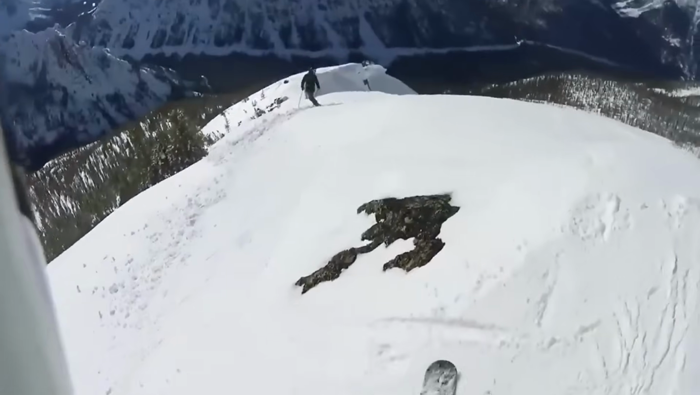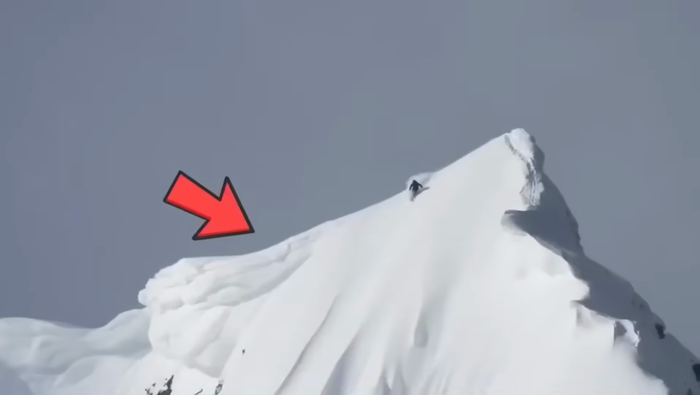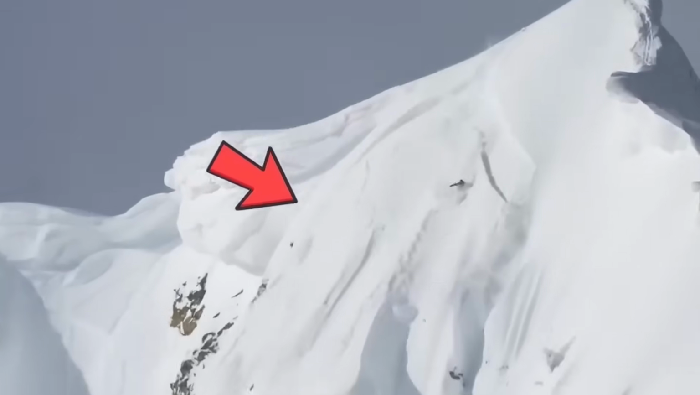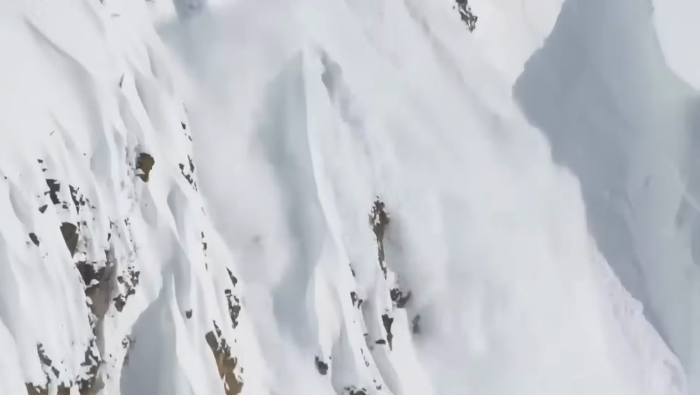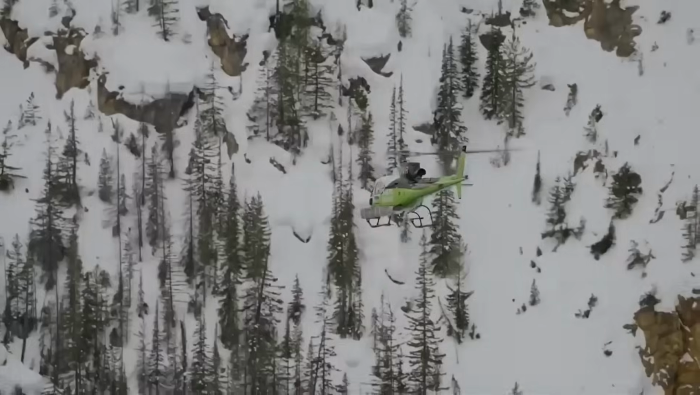It was captured on camera at North Cascades National Park in the U.S. state of Washington, where Nick McNutt was looking for steep drops to launch his skis off of in order to push the limits of his equipment. Nobody would have believed the incident if it hadn't been captured on camera. Suddenly, a section of snow fell, starting the avalanche, leaving him with no choice but to maneuver his way out of the situation. Fortunately, he was able to outrun the avalanche and cruise himself to safety.